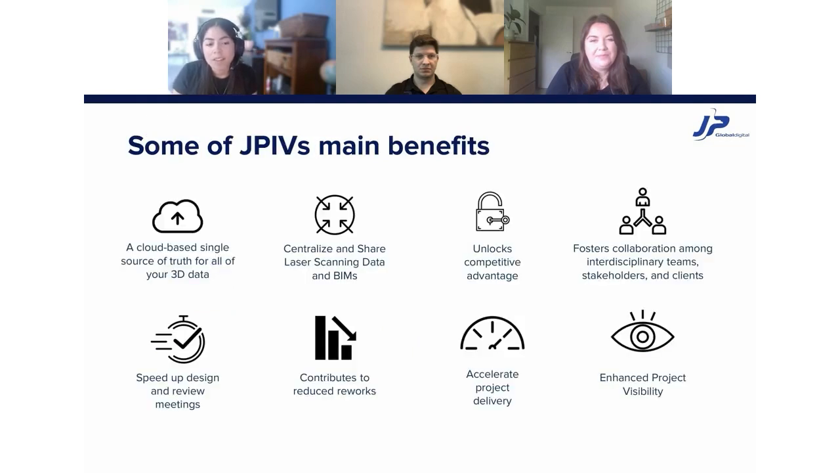Some of JPIV's main benefits, like I mentioned before: it's a cloud-based solution. It will become the single source of truth for all of your 3D data. It's a place where you can centralize and share all your latest scanning data and BIM models, again, for those who use it. It will unlock a competitive advantage against your competitors in your market.